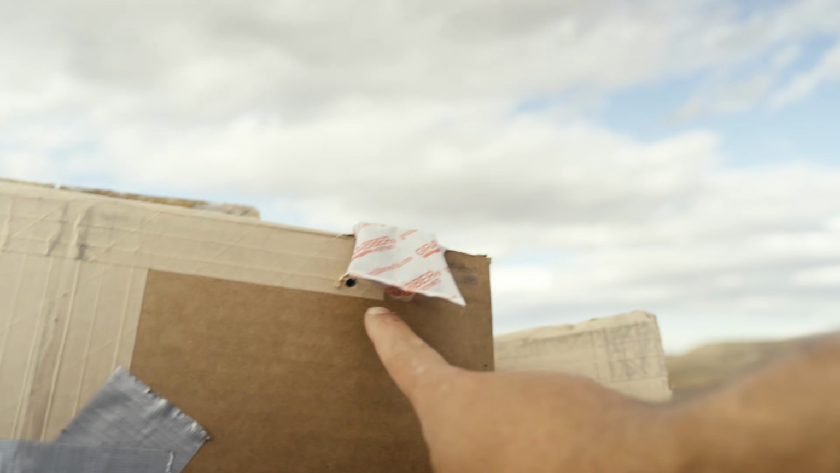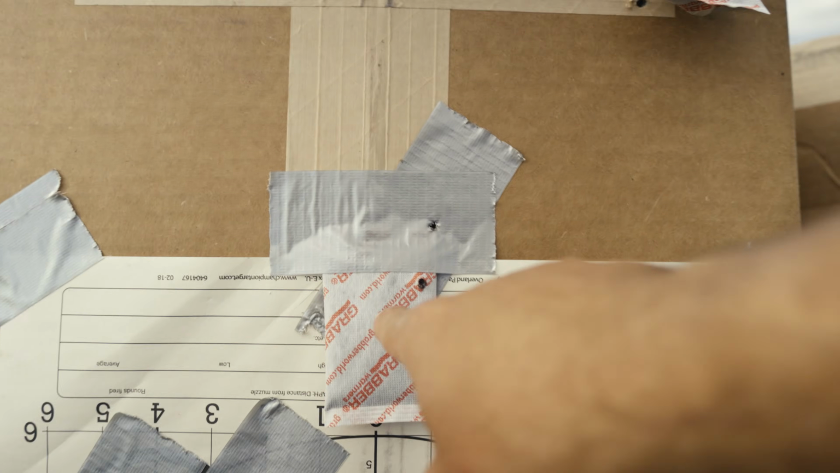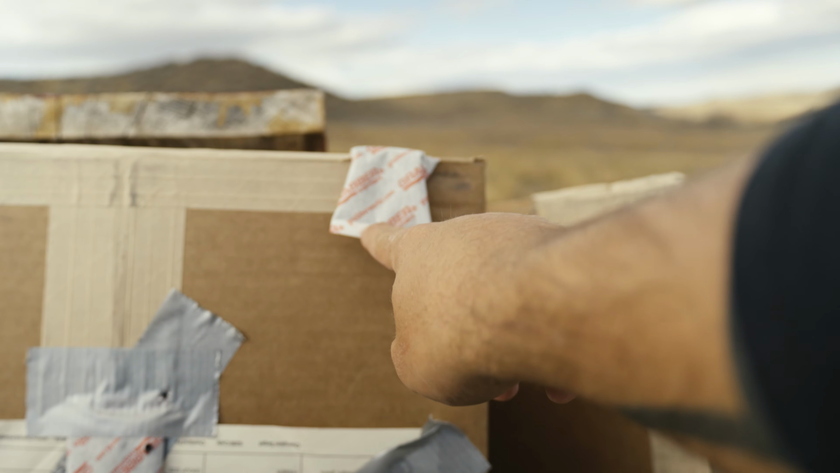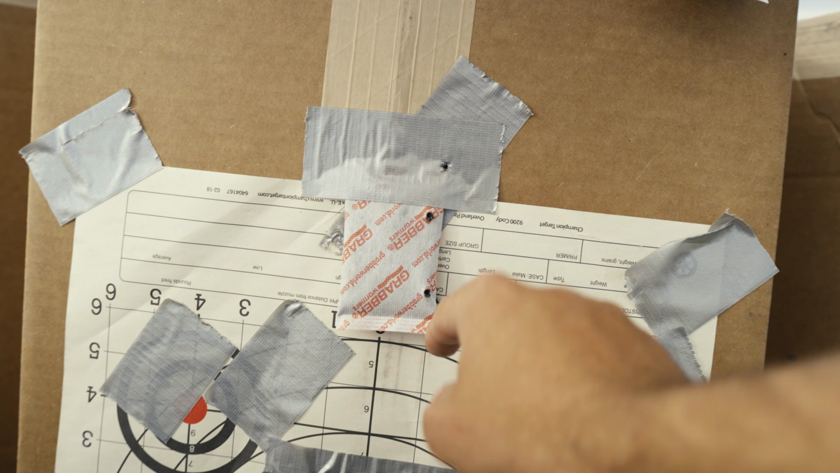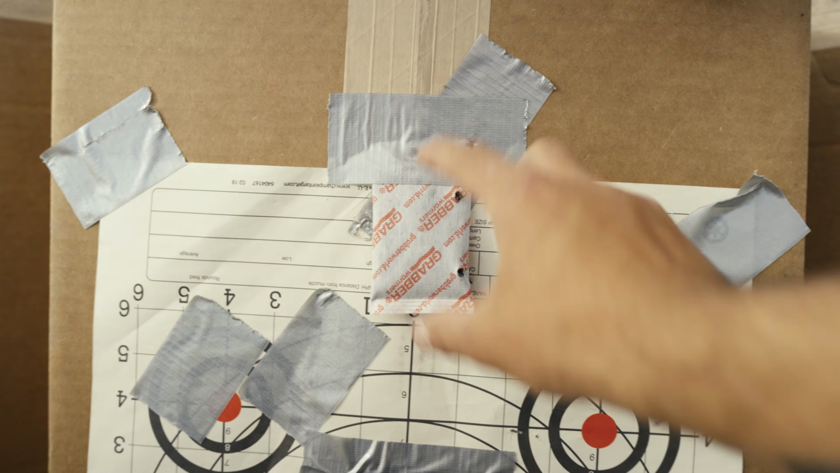Okay, let's see. Yeah, so first round was right here. So I put this guy here to signal. Okay, I need to lock my sight here and then move the reticle to here. Then I shot here. That was the last round, and then there's this round. So I'm pretty happy with that as far as in this area.